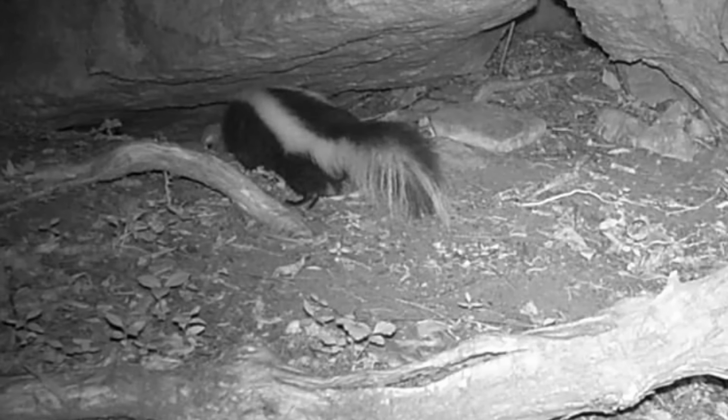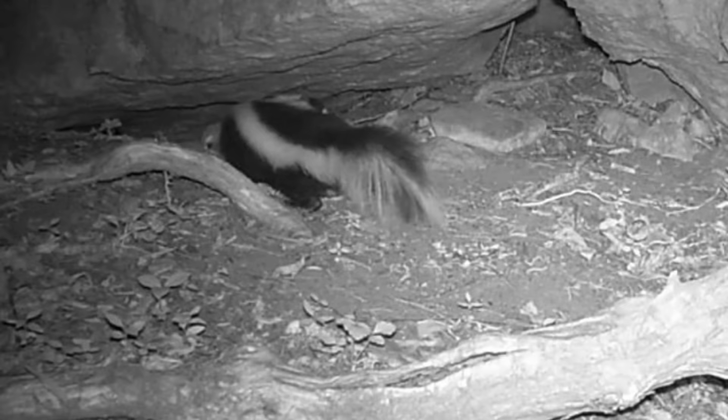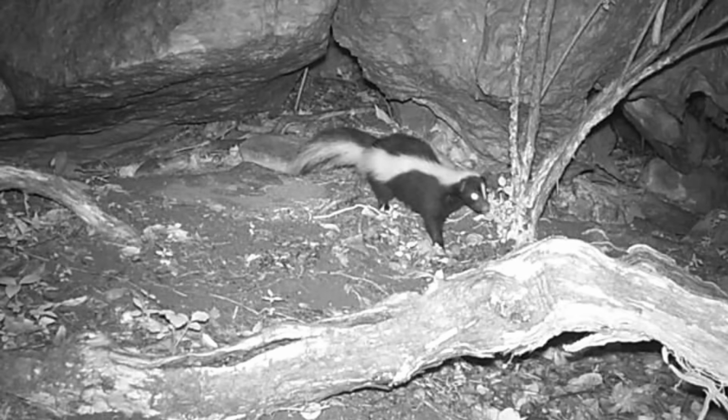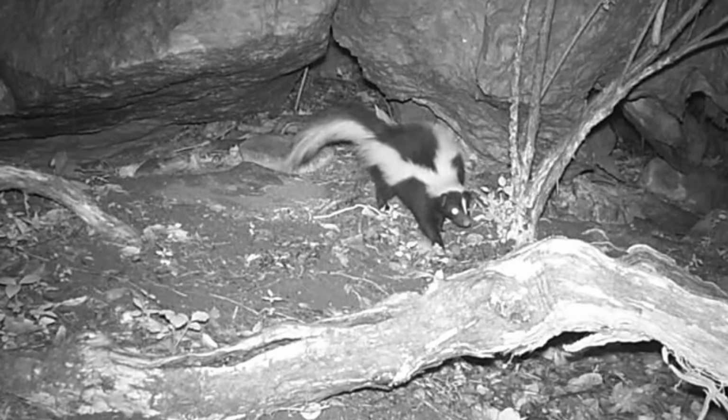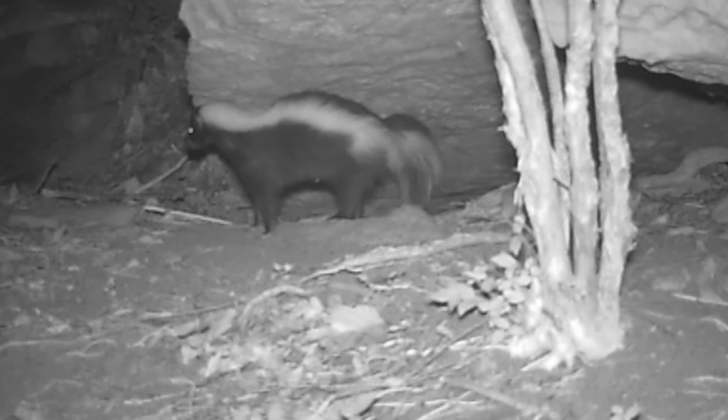He's been here for weeks and weeks now. I hope there's some young somewhere. But there's no young stepped in front of the camera as of yet. Beautiful little skunk.